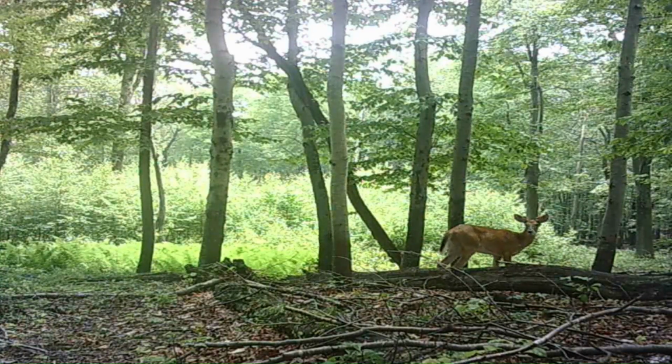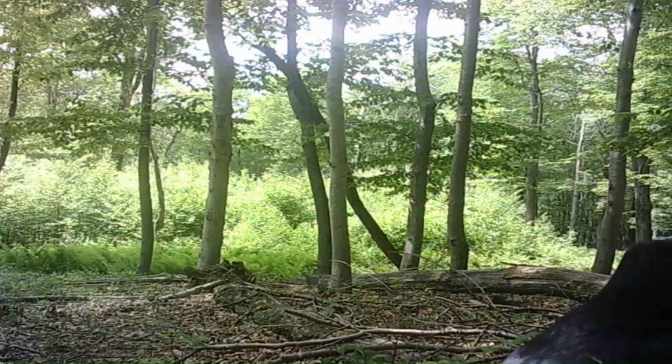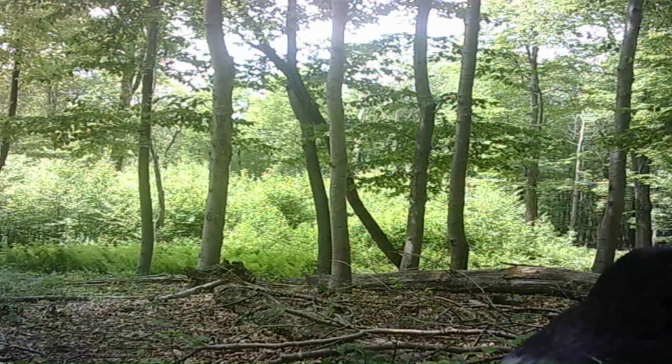There's still a deer laying there in the bottom left. You can pick up the eye shine every now and then whenever she turns her head the right way. Get up and lay back down. And up again.